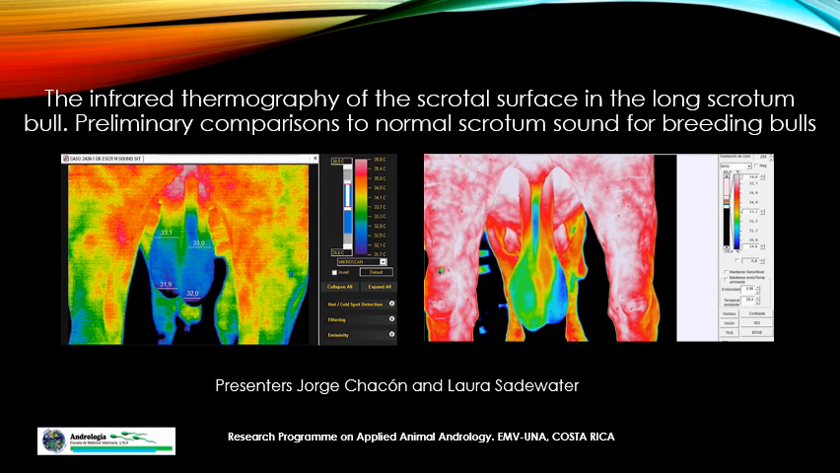In 2000, Chacón reported a higher prevalence of bulls ranked as unsound associated with a scrotum apex overpassing the hock joint. Even though the condition has been more frequently found in Bos taurus, Bos indicus (Cebu), and crossbreeds, bulls with a long scrotum have also been more commonly ranked as unsound due to seminal and clinical deviations linked with testicular degeneration. However, the pathogenesis of these associations remains unclear.